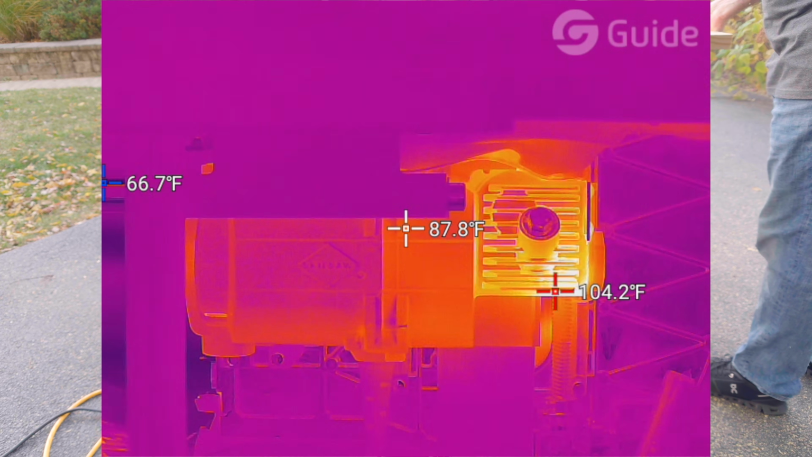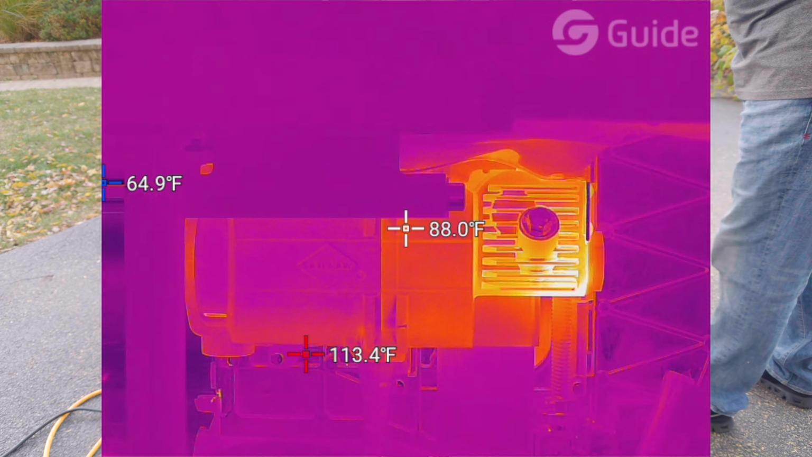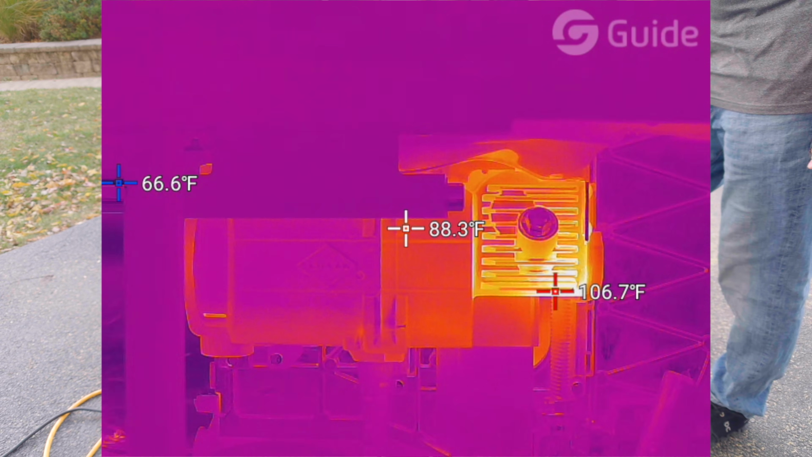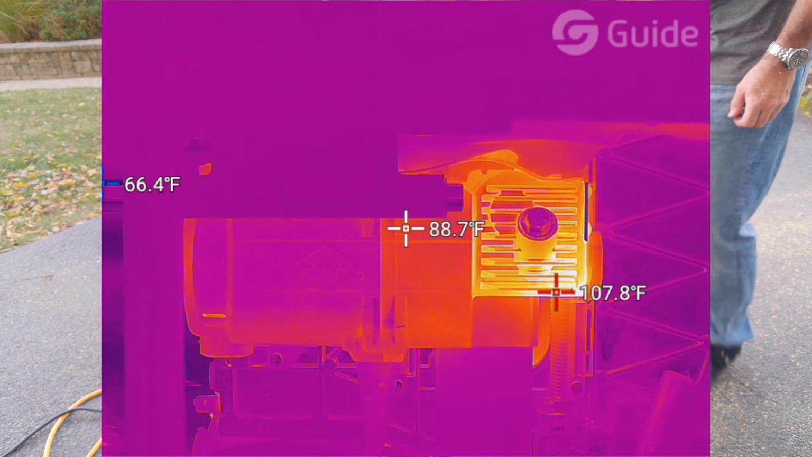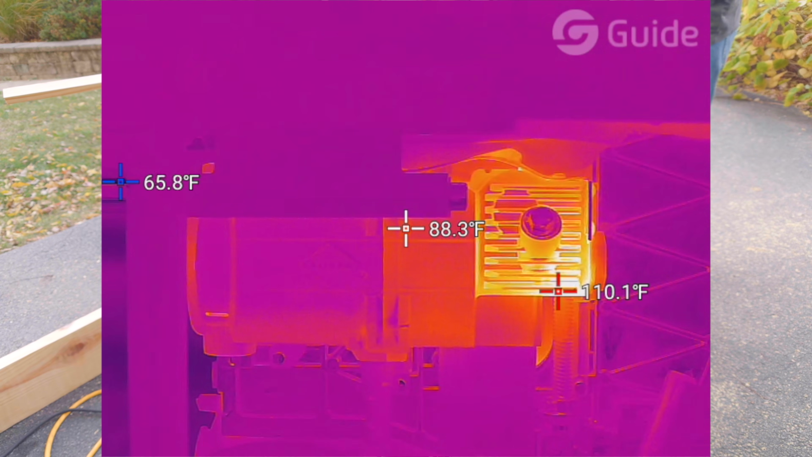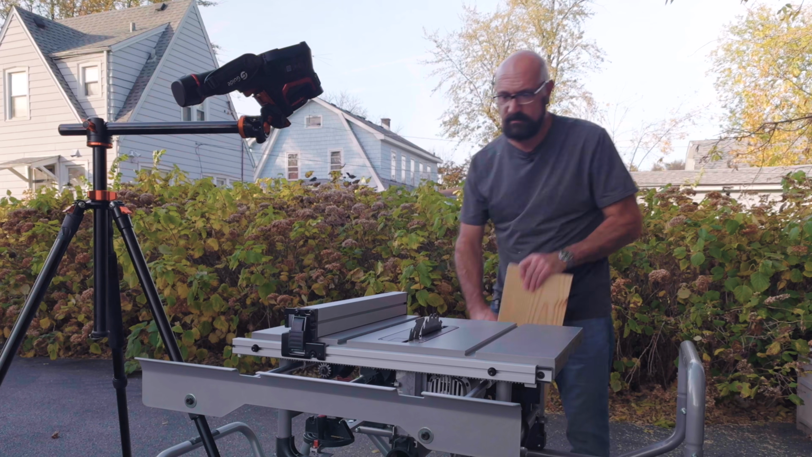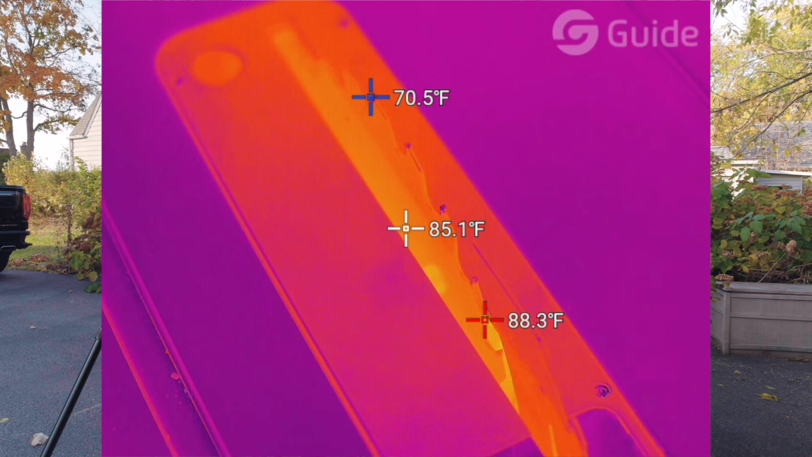So we said 640 by 480 resolution. We also got up to 30 hertz, which makes a difference because most of the cheaper ones are low hertz. And that gives you a better picture when there's movement involved in the picture. You get a clearer idea and a clearer, sharper image for sure.